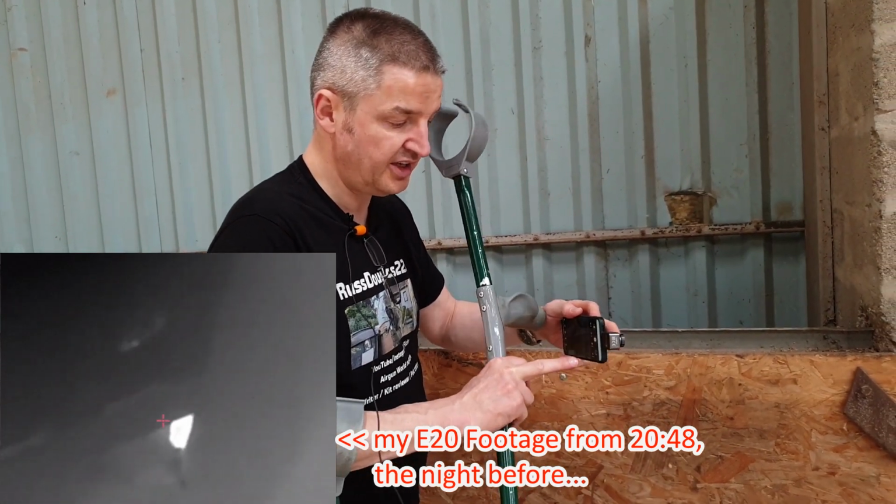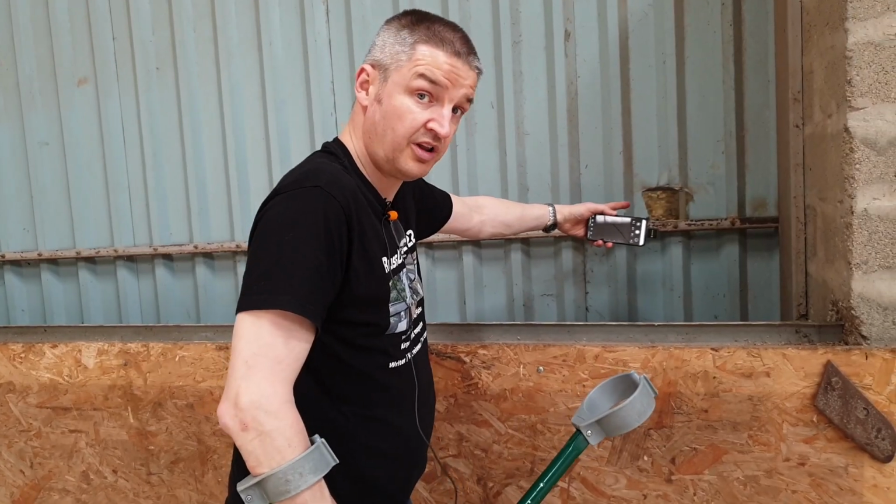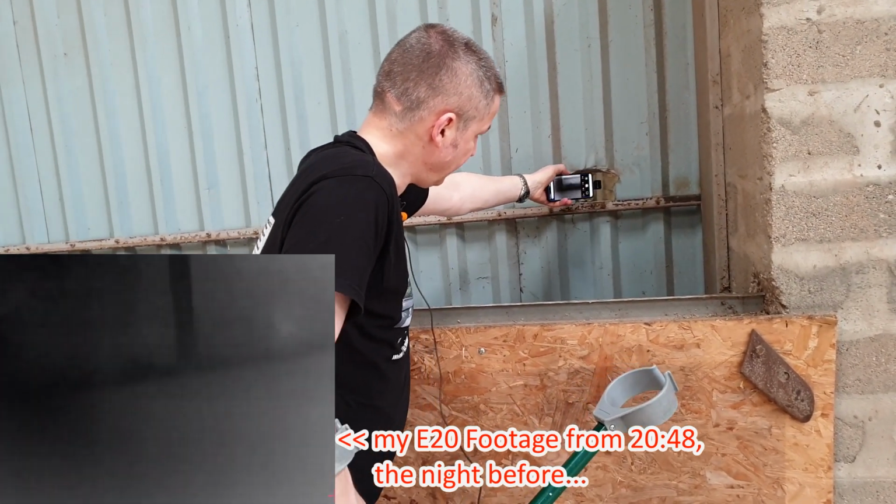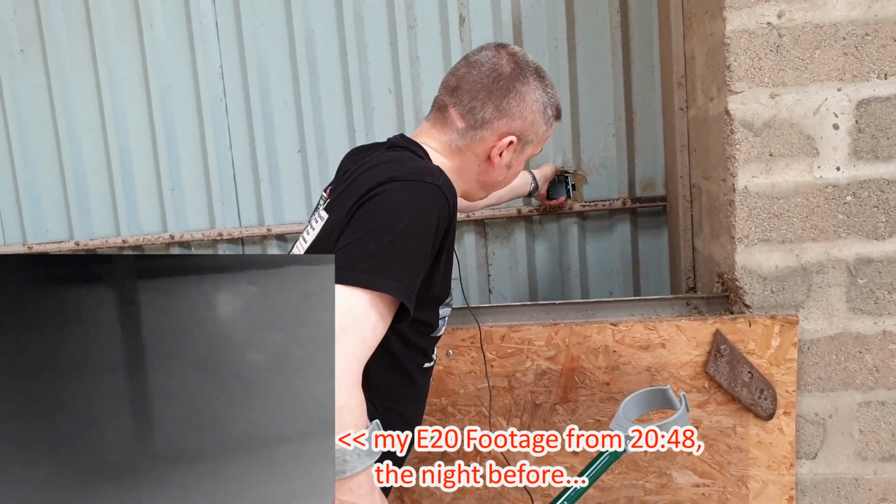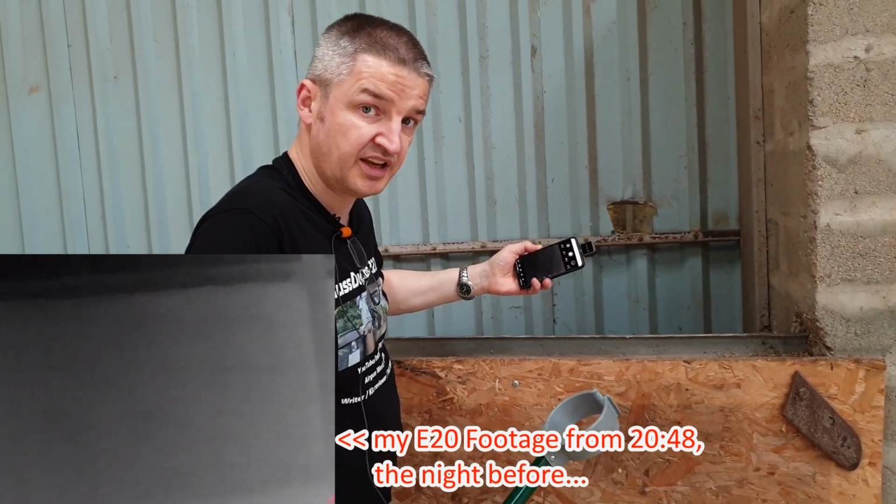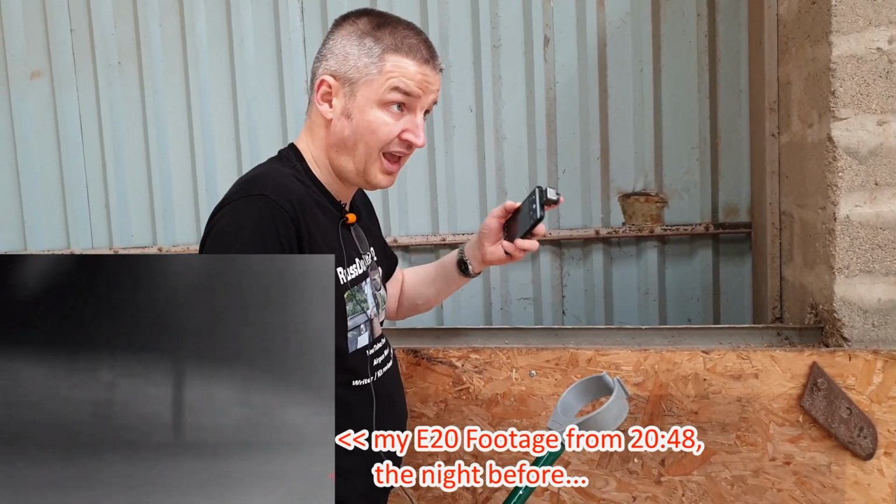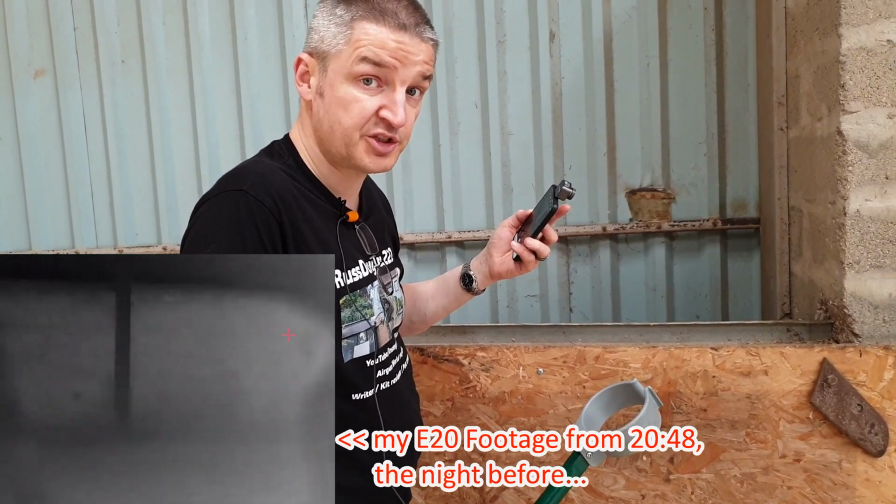Using the E20's compact size, you see this hole here in the wall? I was able to film through here, as you can see, exactly as I'm doing here, and literally had a look through, and I could see the barn looked empty, but I thought there'd be more to it than that, because I had just seen 4 rats scoot through. So I packed up in here, went next door, knowing that my rifle zero was spot on.